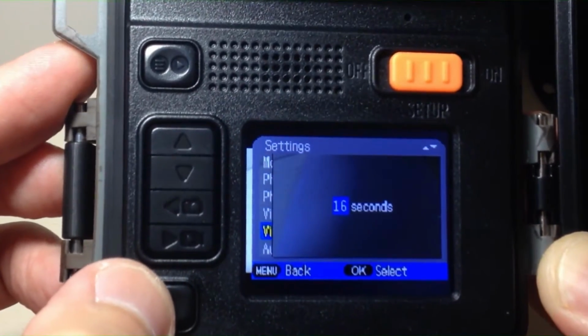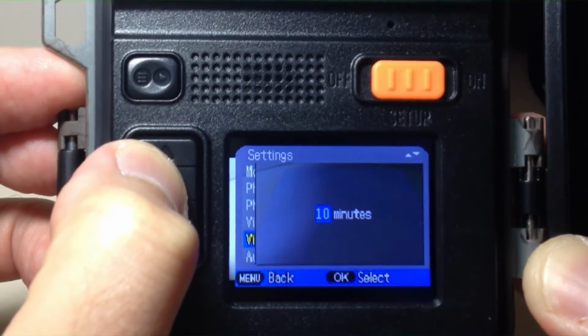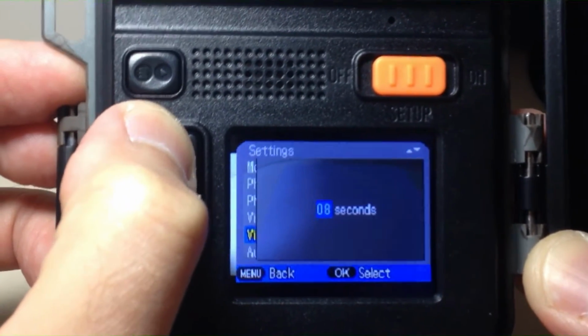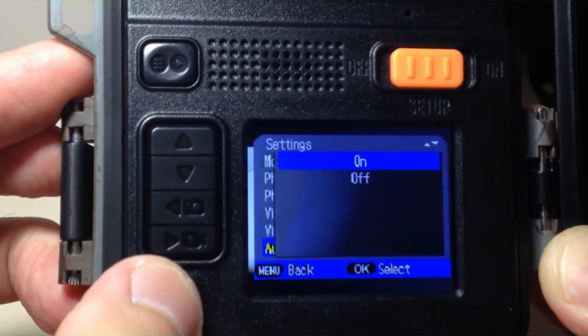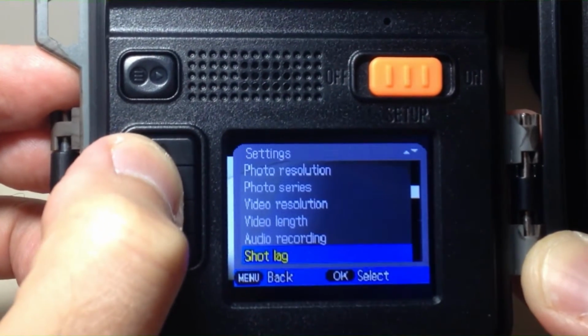Video length, you can set anything you want to, be as specific as you want. 1 second is the minimum. 10 minutes is your maximum. So I'm going to set it to 16 seconds. Audio recording, do you want it to capture audio whenever it's doing video recordings? Yes or no? Or on or off, I should say.